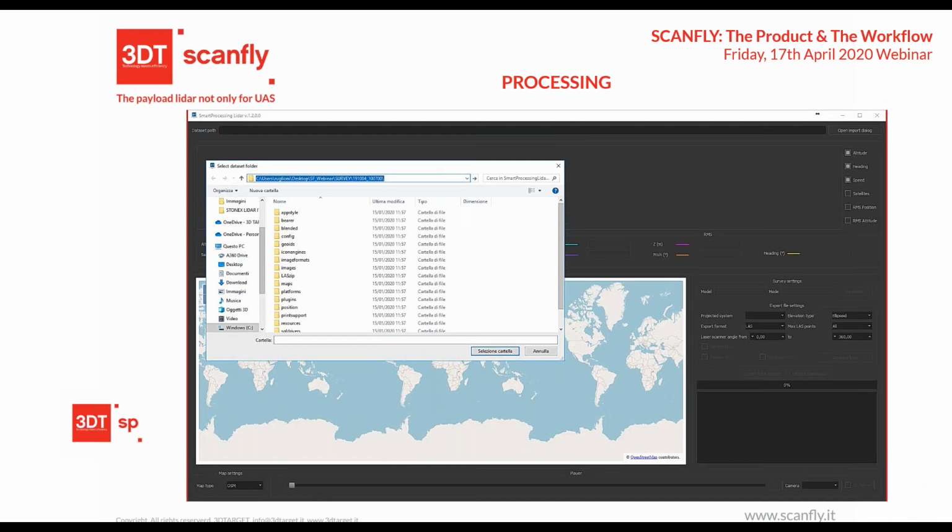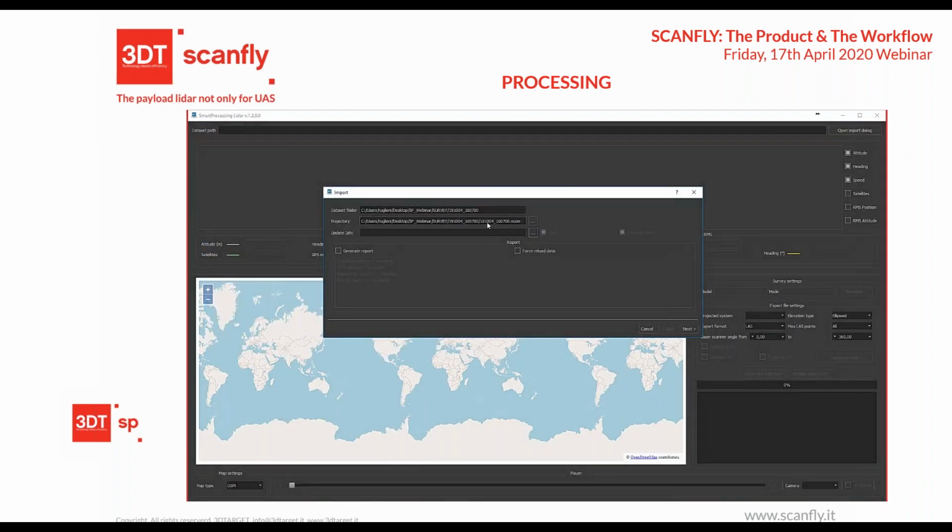Here we can find the standard path. The system already knows the trajectory file format. We can also import a different calibration file. The good thing about Scanfly is that you can calibrate your system by yourself, and then press next.